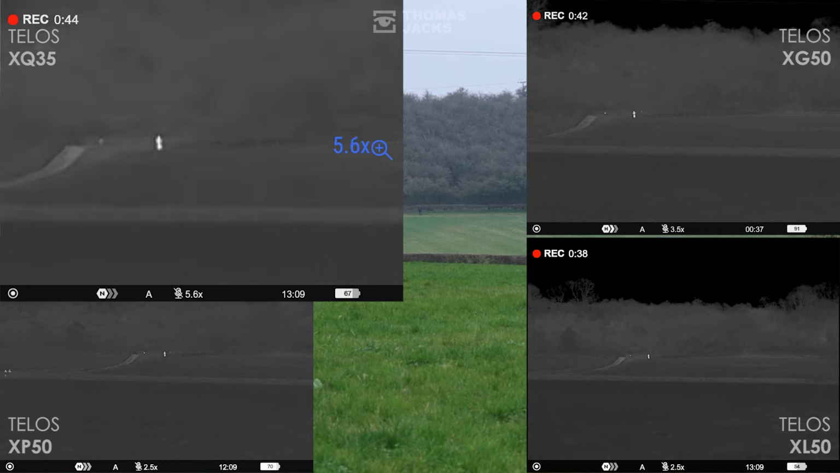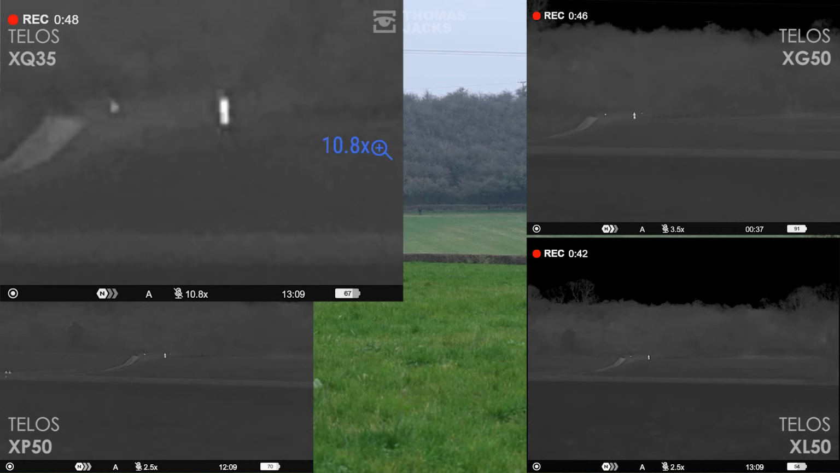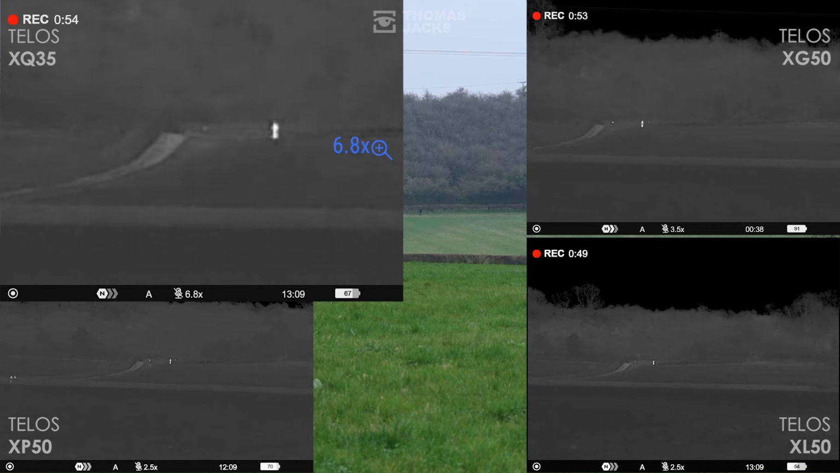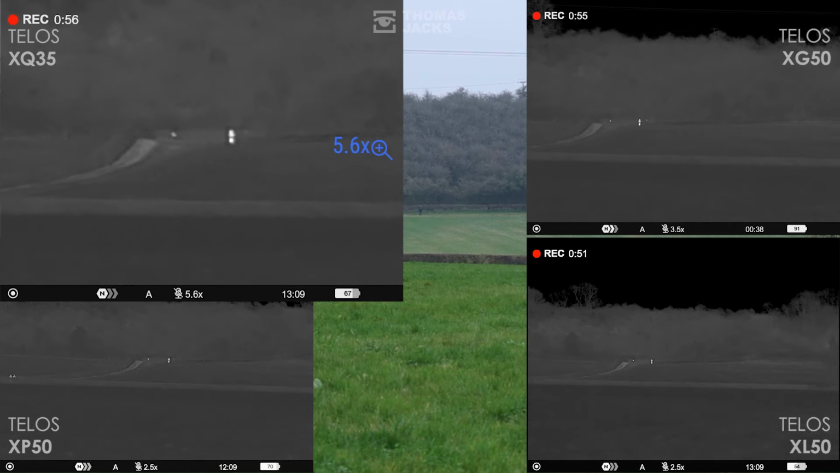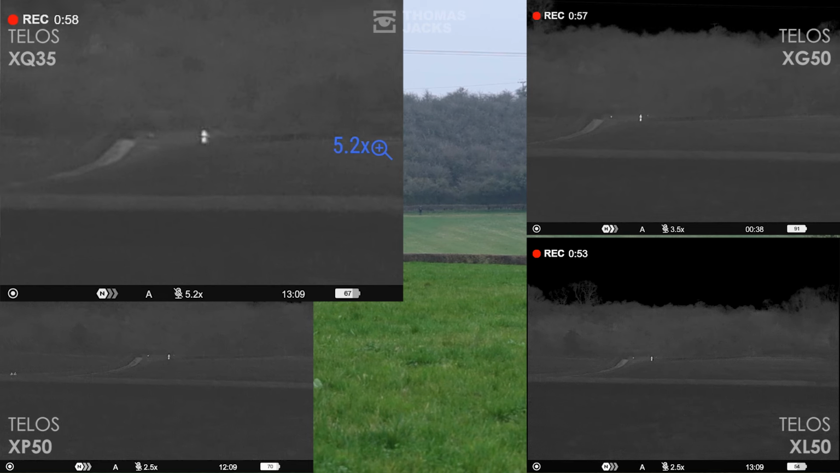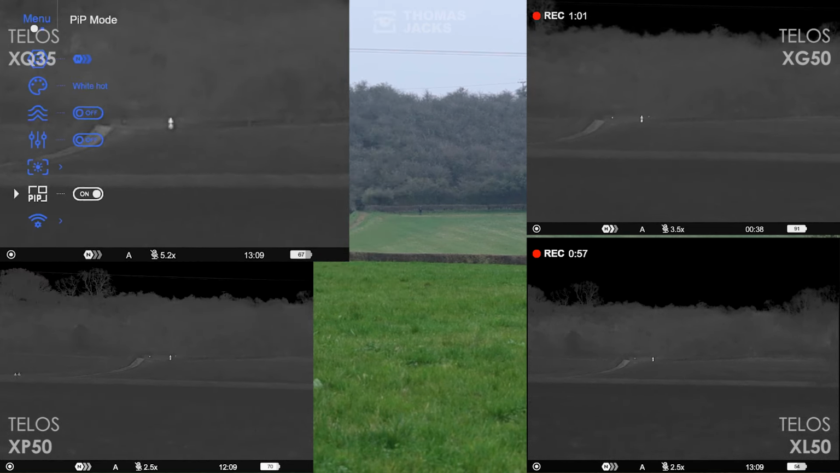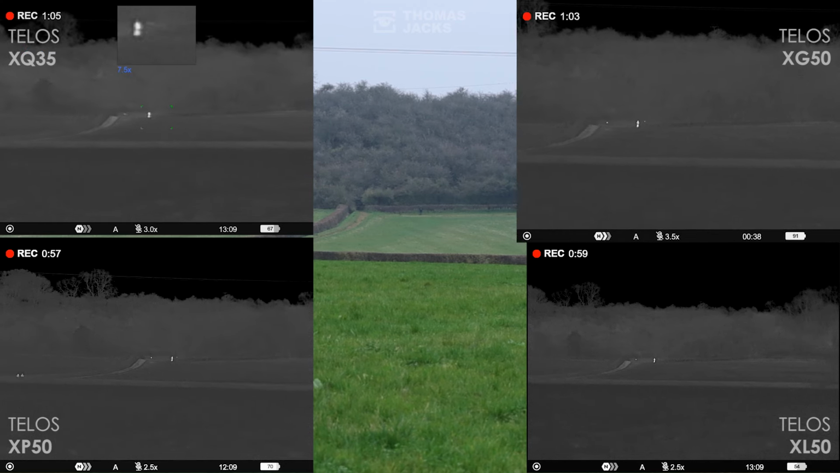Zooming in is a simple twist of the zoom ring that'll go up to 12 times digitally. The nice thing about the way all these zoom is you select the point at which you've got the right amount of detail and not too much pixelation. And you can choose between full screen or a picture-in-picture window from the main menu, which will leave it on while we look at the XG50.